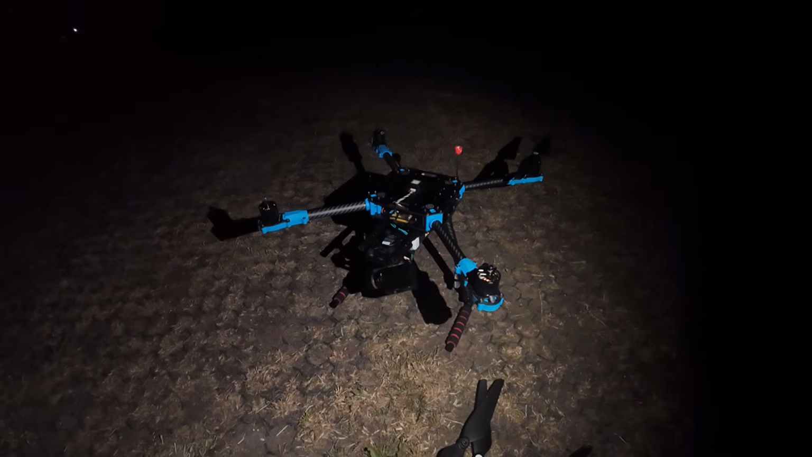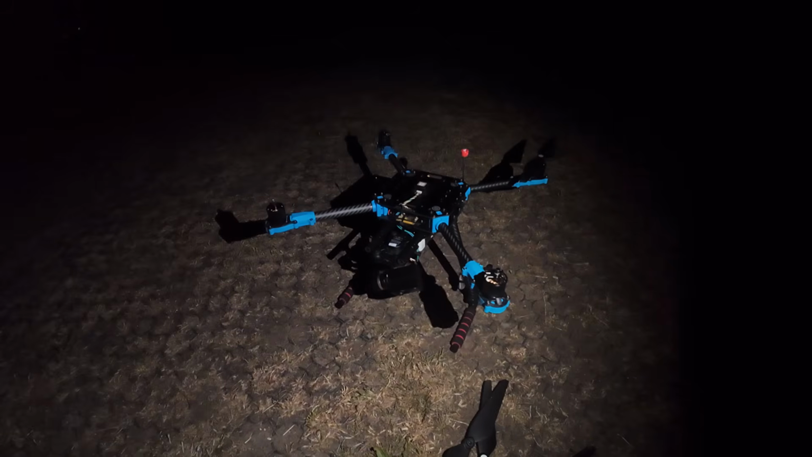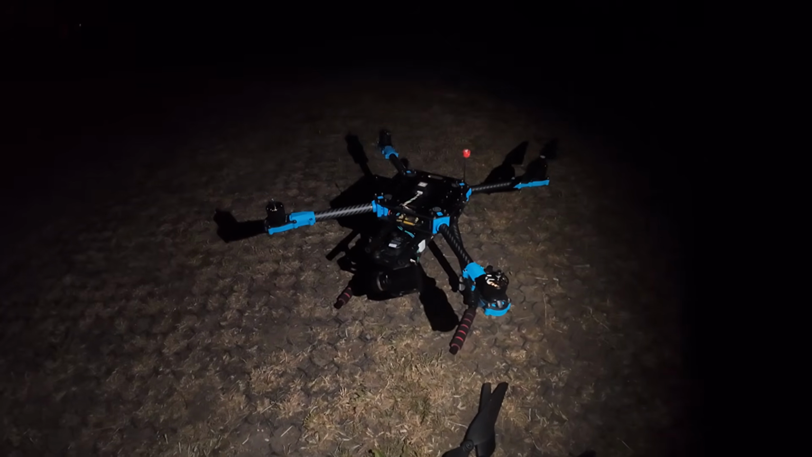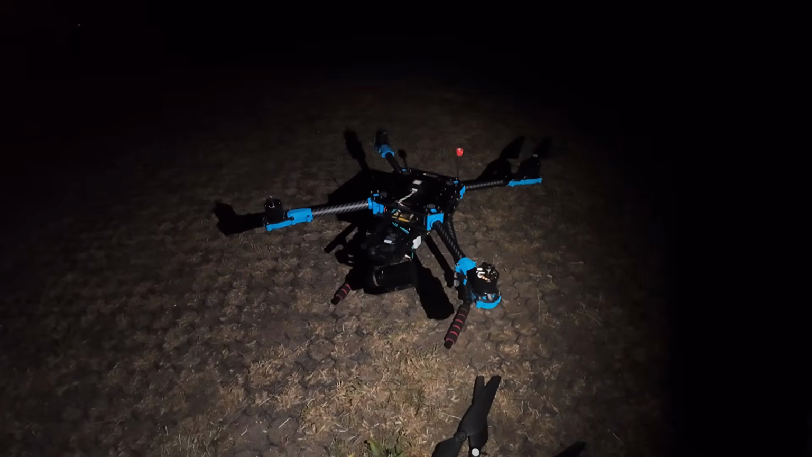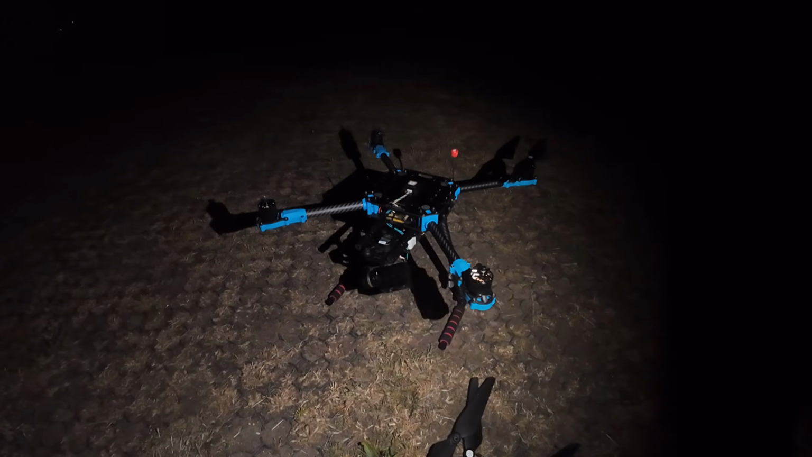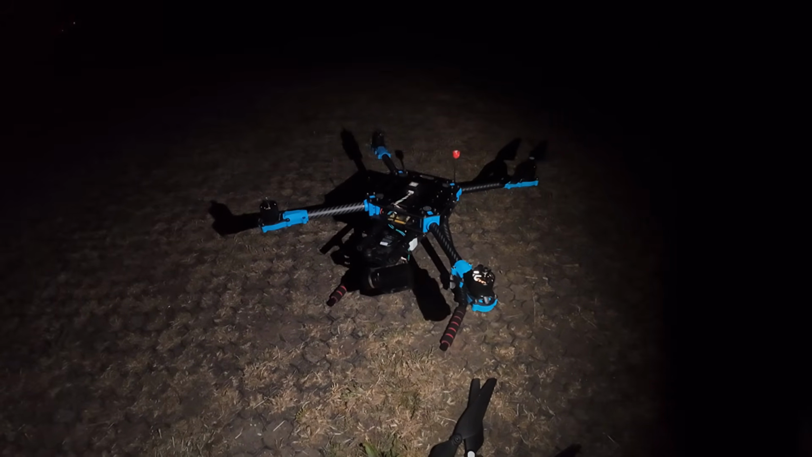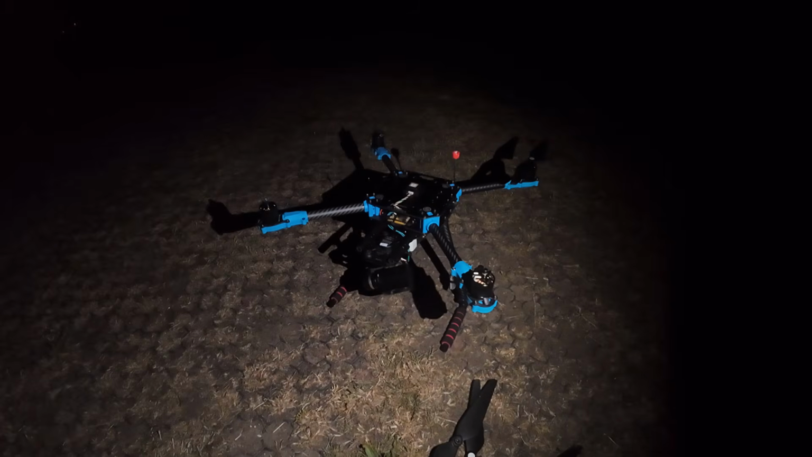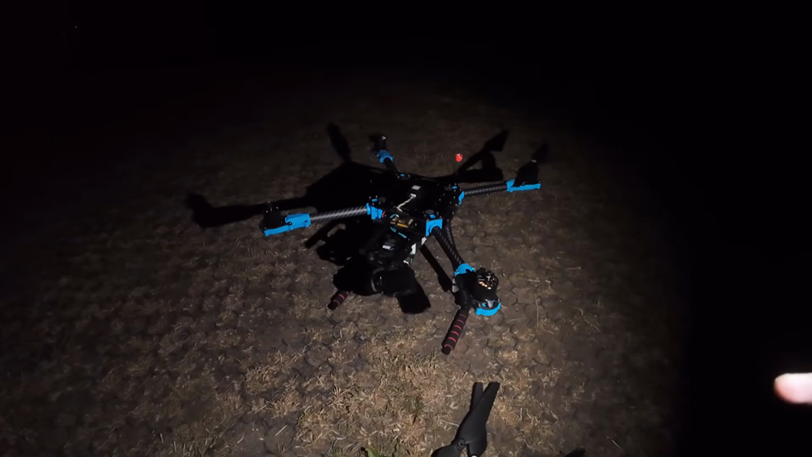Okay, so there you go. There's a flight on my Holybro X500 V2 multispectral night vision thermal imaging search and rescue drone. Like I said, I know that wasn't a particularly long flight, and that's because the battery I've got on board isn't optimal. But for like 10 to 15 minutes flight with that battery, I don't think it's too bad. And once I put a bigger battery on there, I should be able to get more flight time. Hopefully you agree though, this worked pretty well.